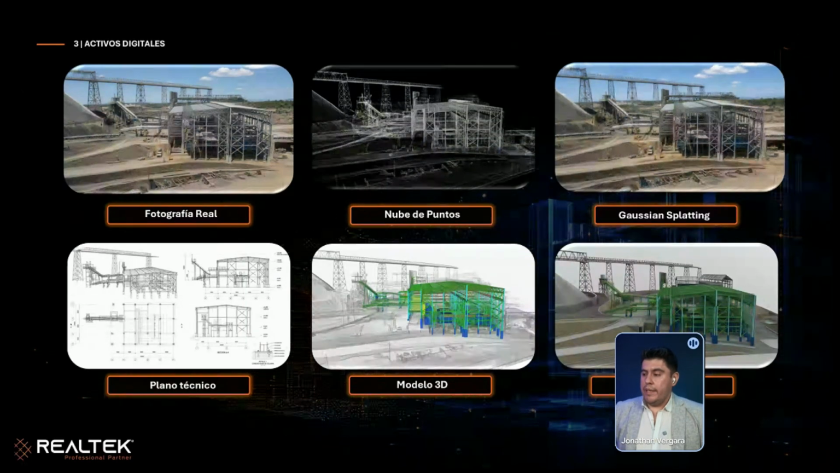The same here, we have something similar. This is a very big work. Here we have a real photo. We have the point cloud, the Gaussian Splatting, the technical drawing, and here the most important was the BIM model. A very big problem for 10 or 15 years is how you share this information.